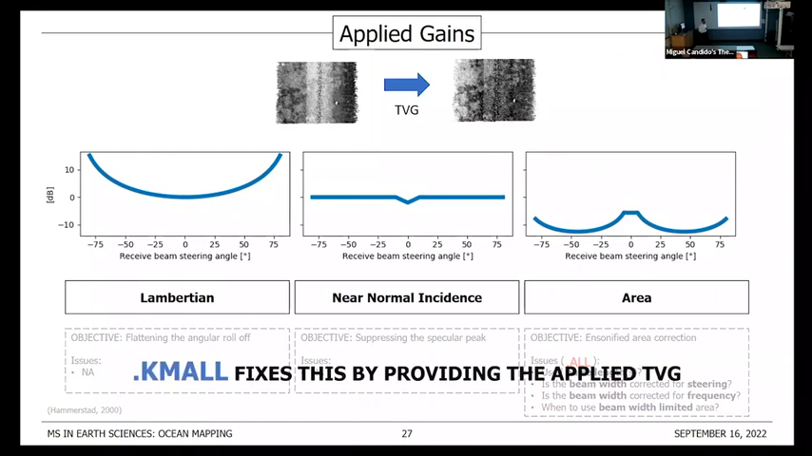Thankfully, the new Kongsberg format, well, not so new anymore, it's been out for a few years now, KMALL, stores the TVG that is applied to the data in the actual datagram. So it's just there. I don't have to guess anything. I can just subtract it.